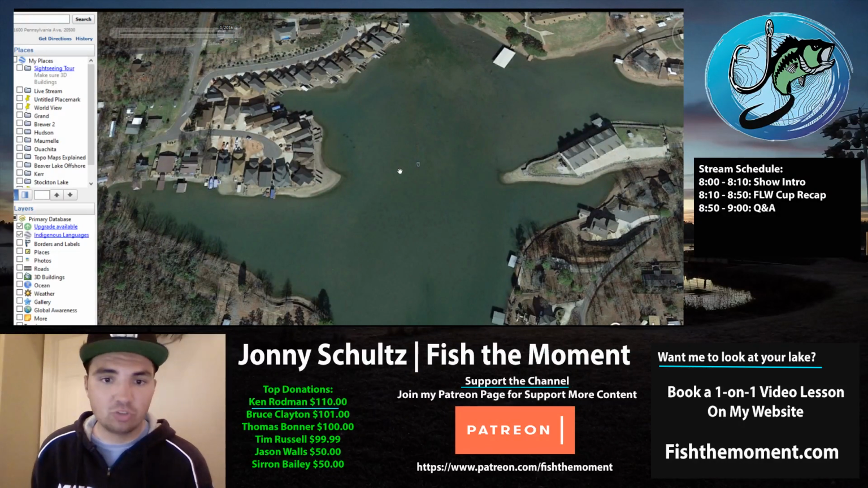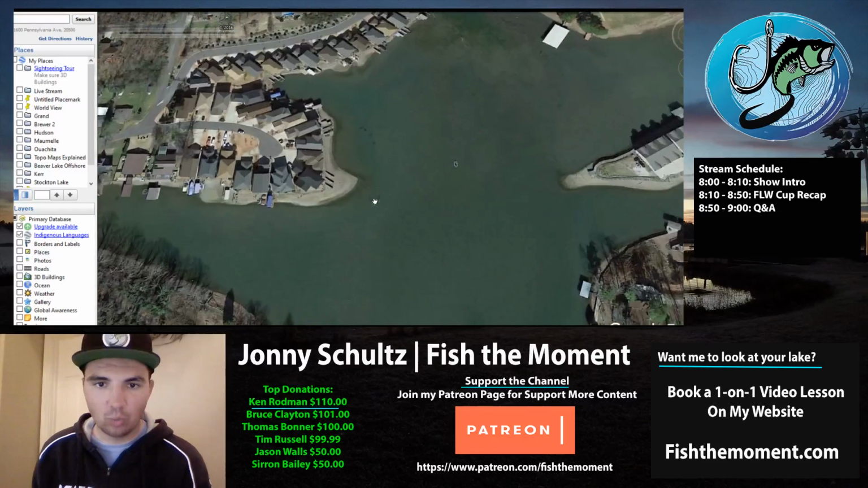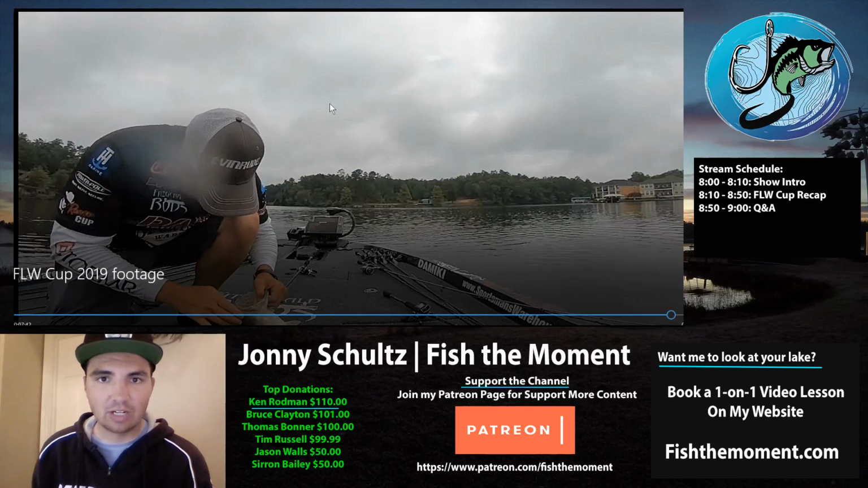And really, I'm assuming what was happening is that there was just some shad that pushed up into this bay, and the fish happened to be there feeding on the shad. And it probably wasn't a deal where these bass just, I'm sure that some of these are resident fish, they just live back here, but they were probably feeding up really well because of those shad. And the other thing that caused these fish to feed well is that cloud cover.